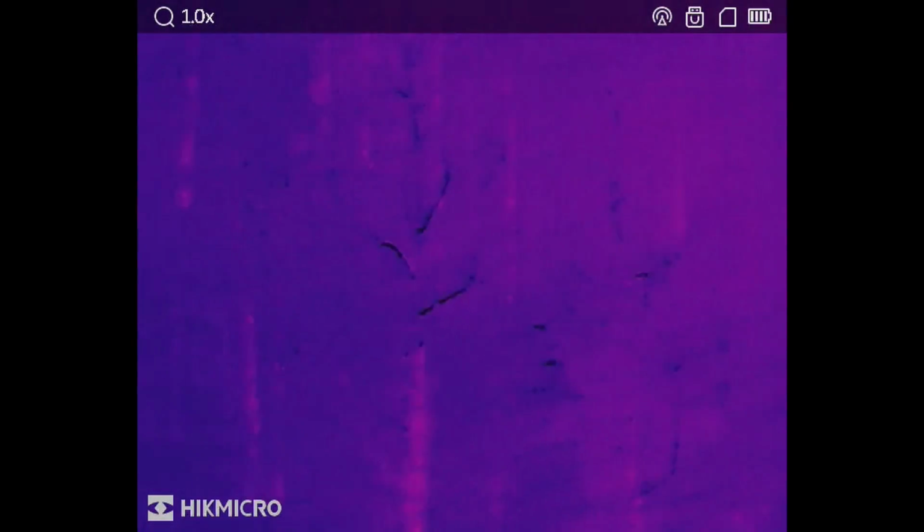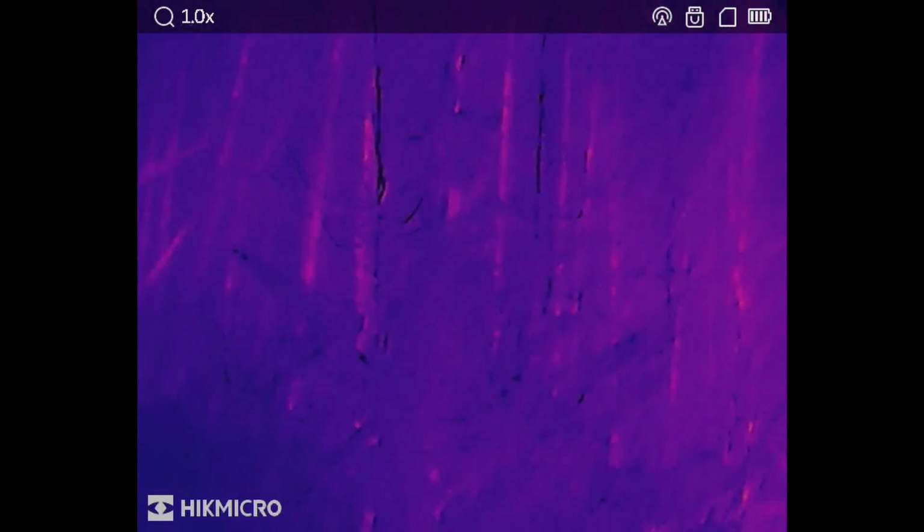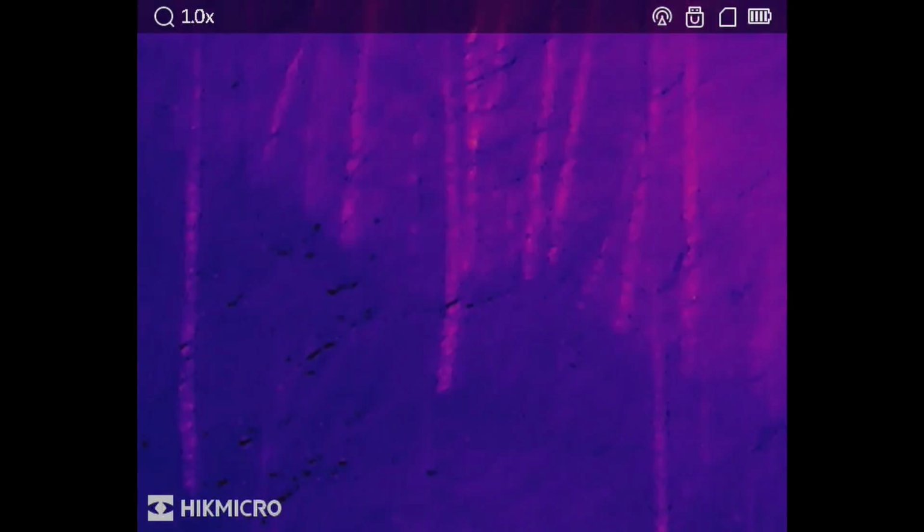So as you can see, we're on the Fusion colour palette at the moment. It seems to be the best one. I don't see any massive signatures. I can't move it too high because it points at the sky and it detects the heat. But you can see where some of the sun has been on the logs. But no animals as of yet.